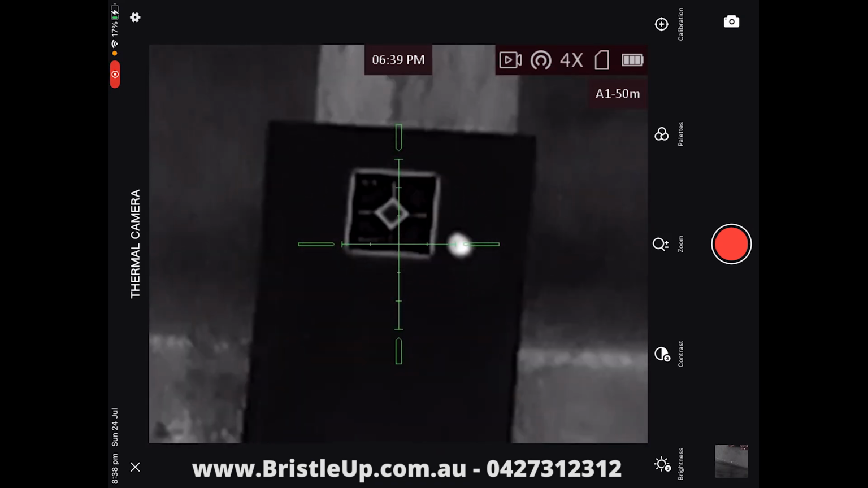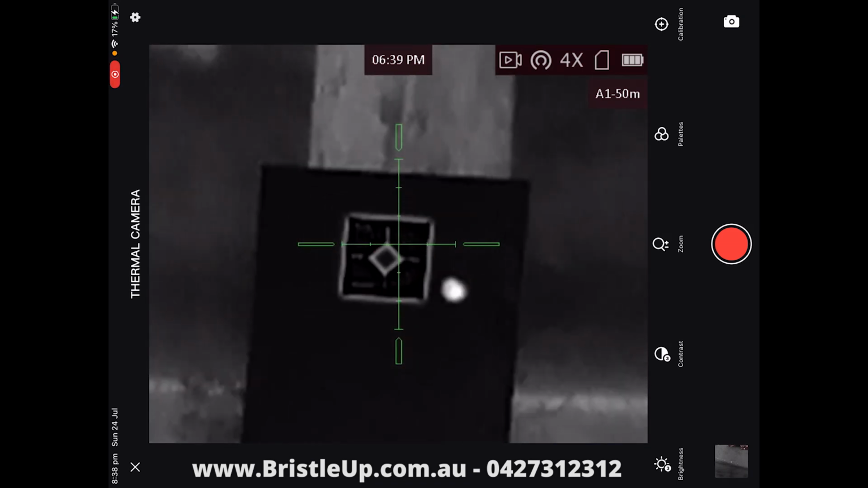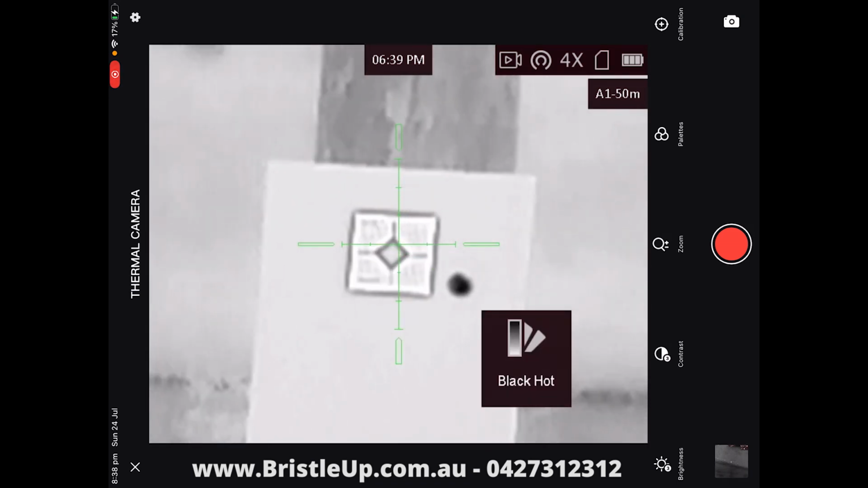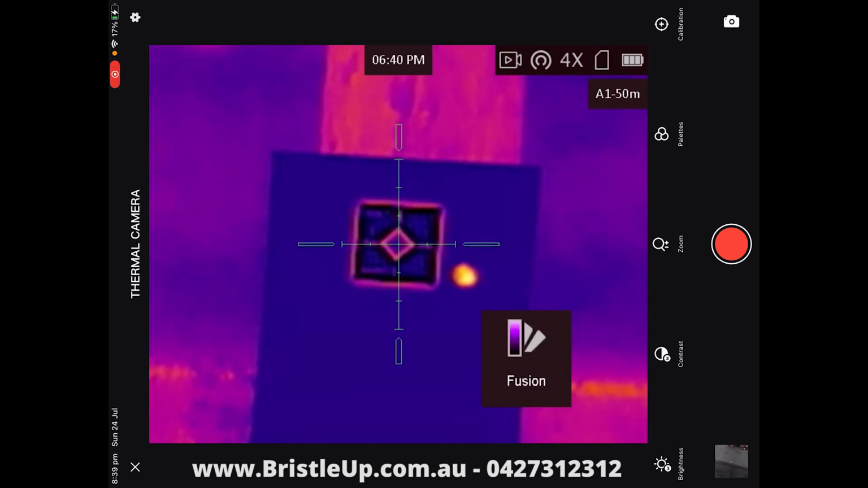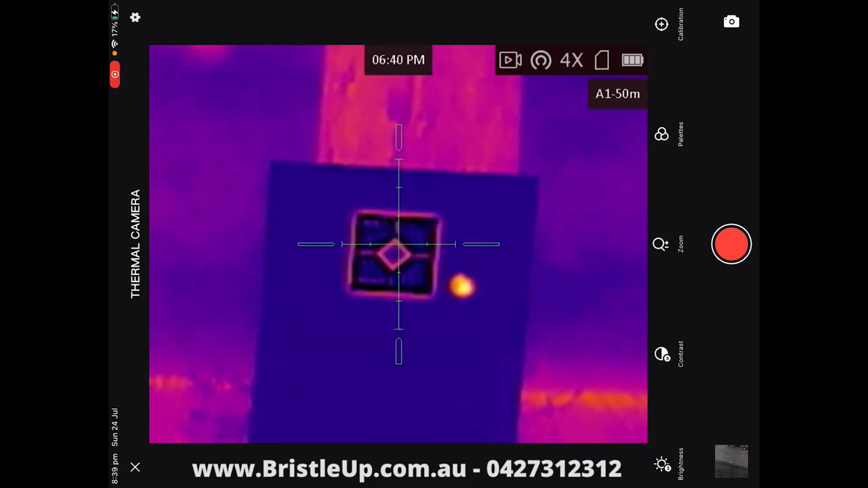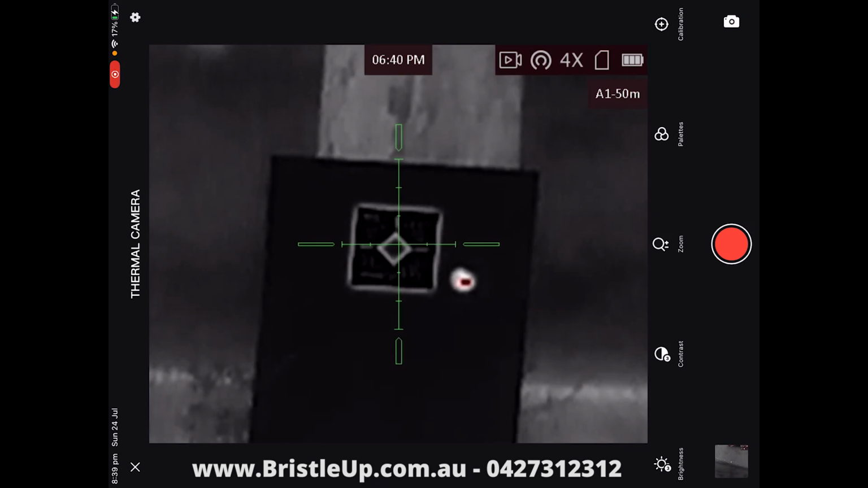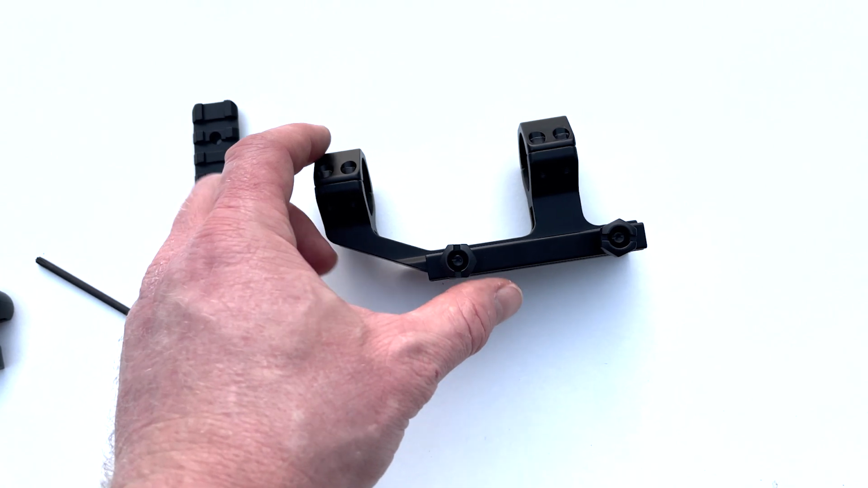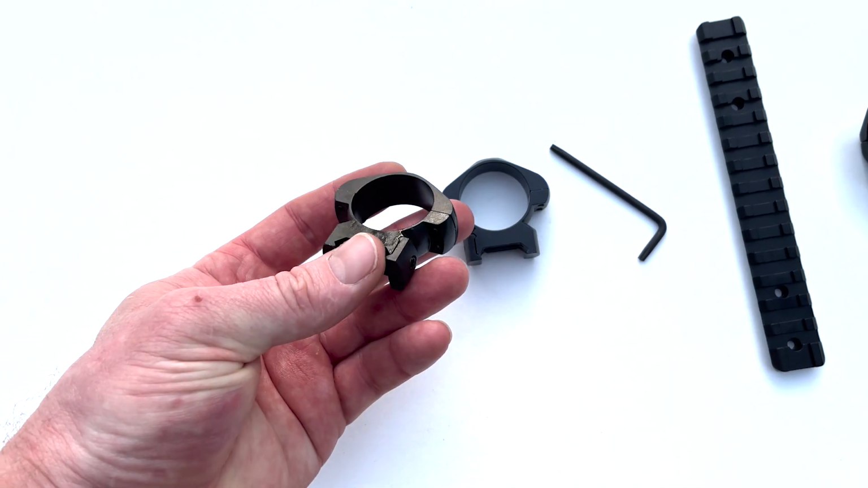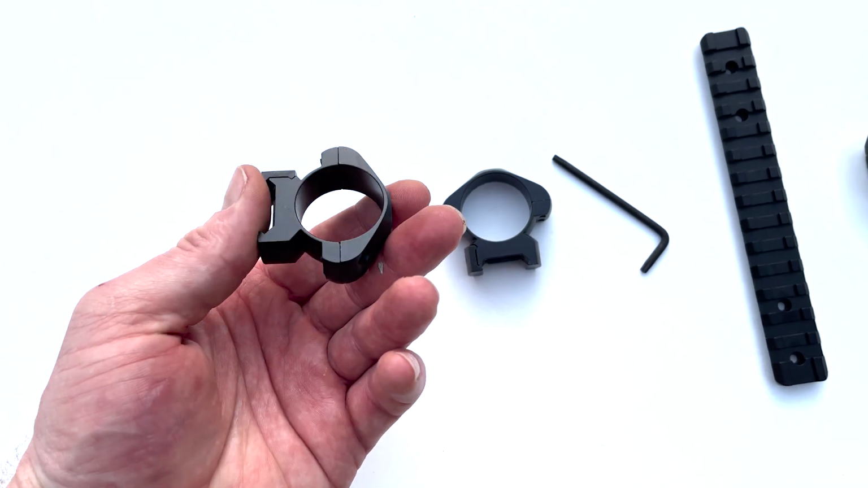So we'll change the colour palettes here now, and you'll see, even on the black hot there, we can see quite a lot. When you see a lot of different stuff with that colour palette, we go to the next one. If you're having trouble seeing it, just try a different colour palette. You might find you can see it a lot better. Now these things can be mounted directly to a pick rail using 30mm traditional rings.